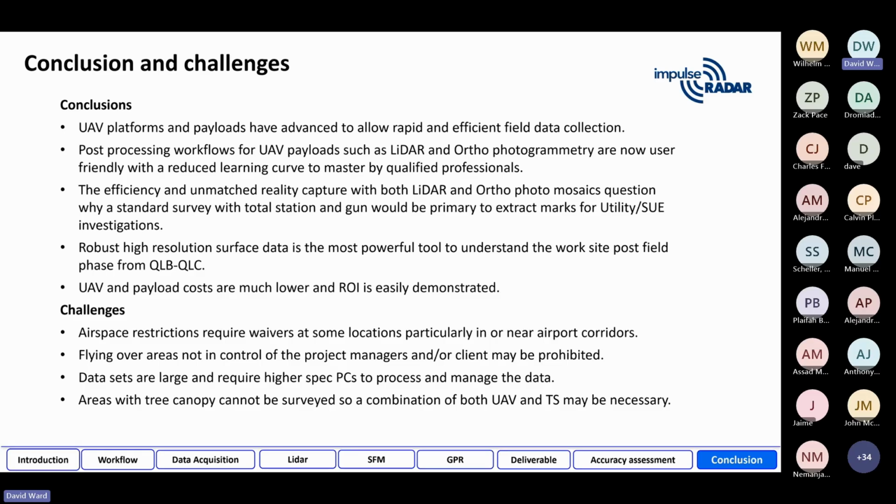You've got airspace restrictions, and by the way, we were okay flying over that site, but we really shouldn't be flying over the highway, the busy highway off to the left or right. So we had to make sure that our polygon didn't infringe over those areas, because we didn't have control of those areas. So these are just some of the things. Data sets are big, full disclosure. I went and bought an Alienware computer, and so did Zach, so we can process quickly, a much more robust computer on the GPU.